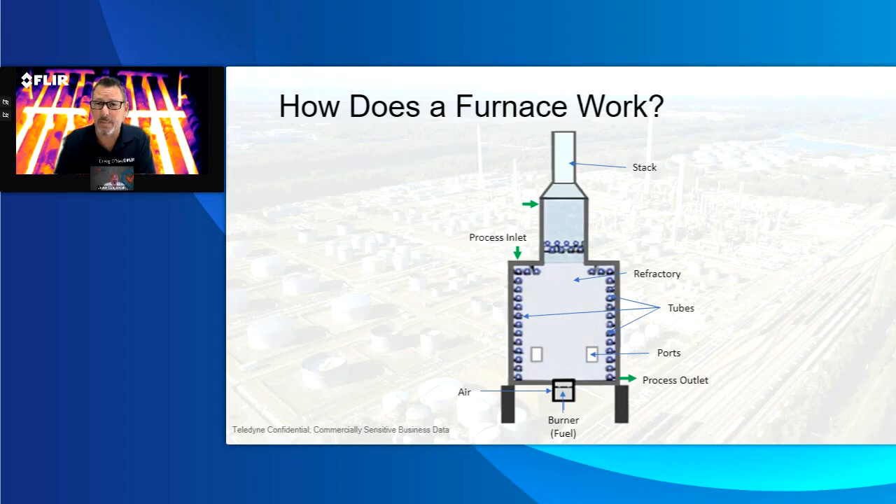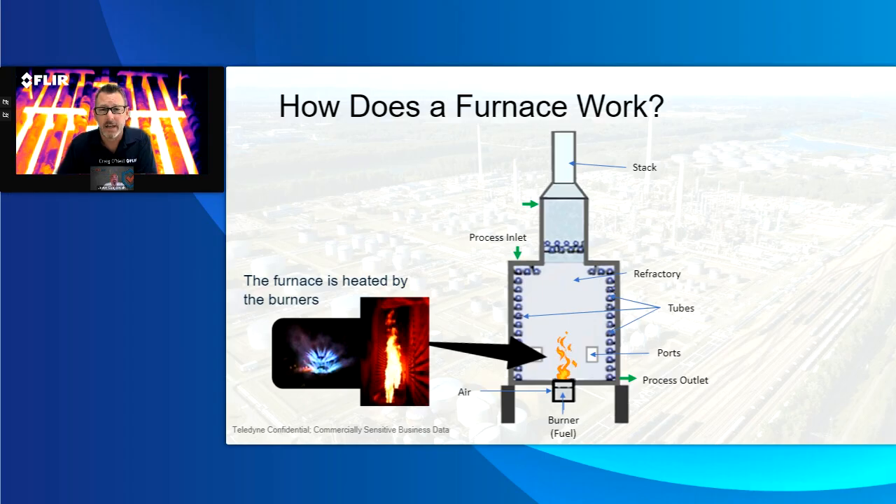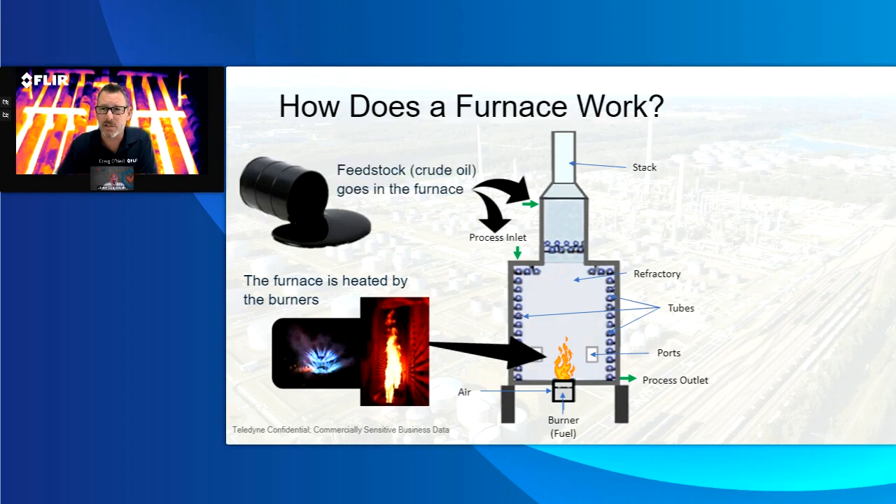You can look behind me. I'm not sitting on a gas grill like most people feel. This is the actual tubes inside of a furnace. And what you can see inside of a furnace is an extremely hot burner that pushes fuel, various types of fuel, maybe natural gas, that provides the heat inside there. But what is unique about it is all of that feedstock goes into these tubes, and it will pass throughout these tubes to heat it throughout the entire process.